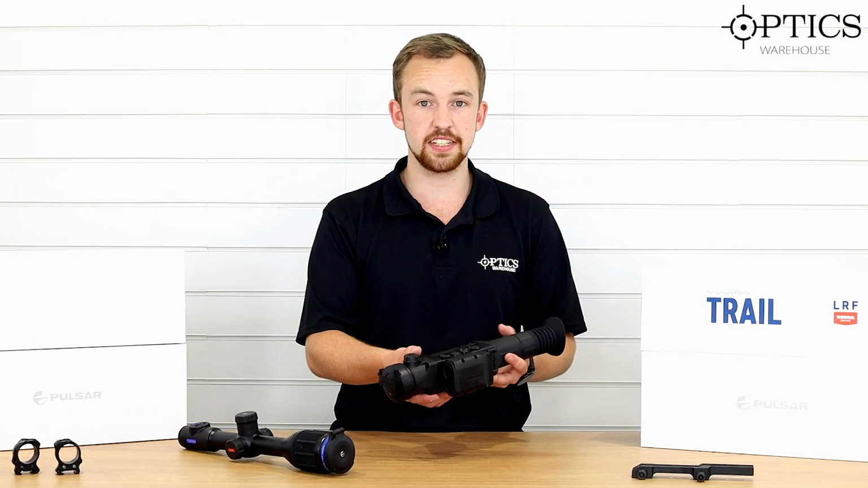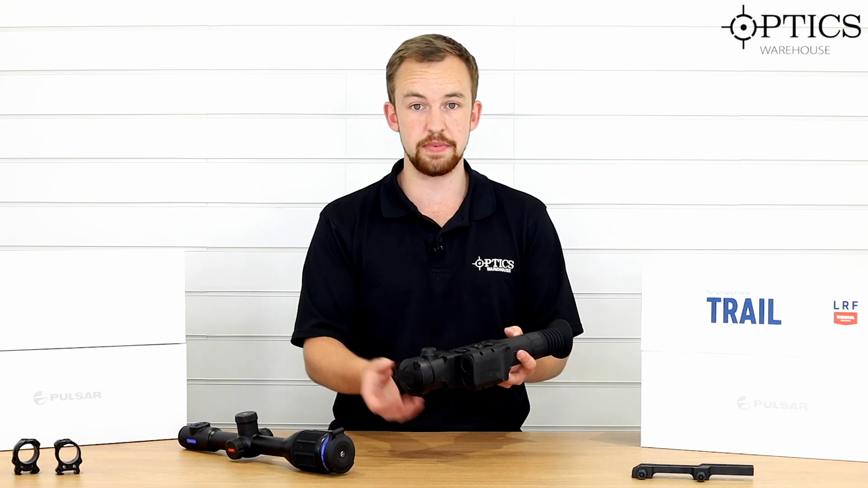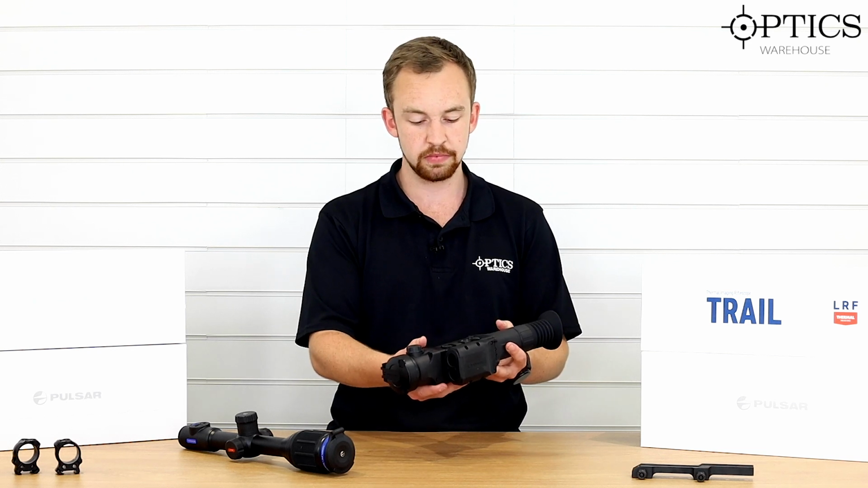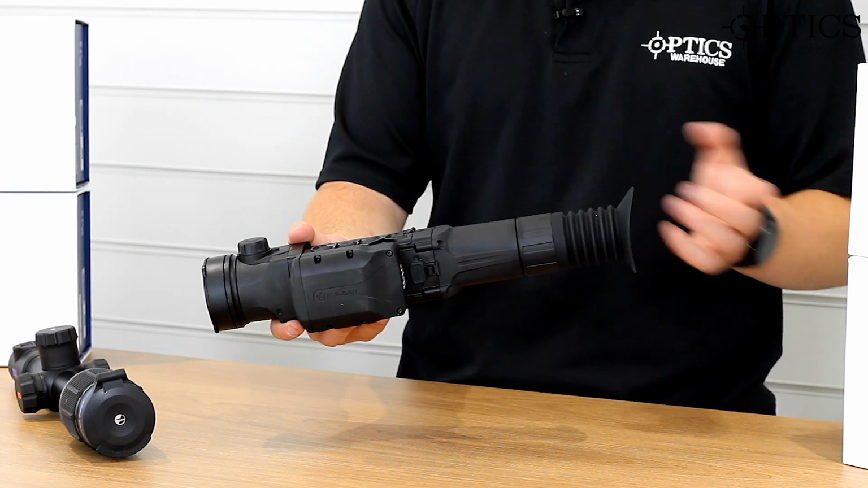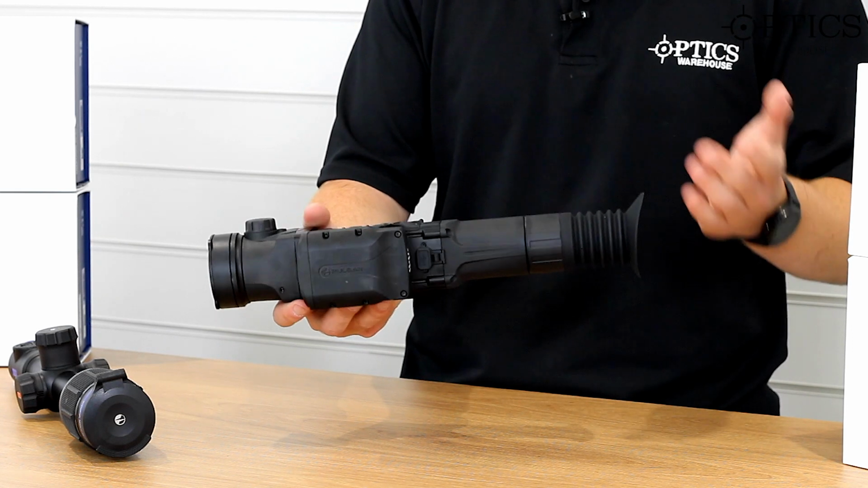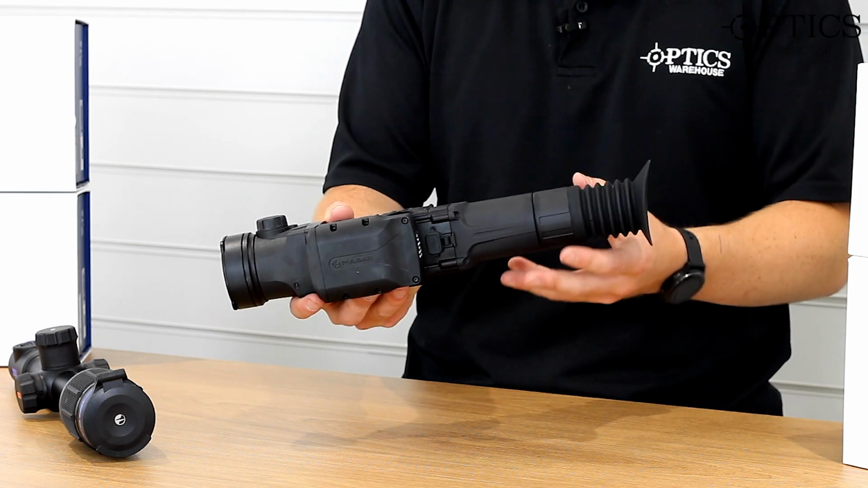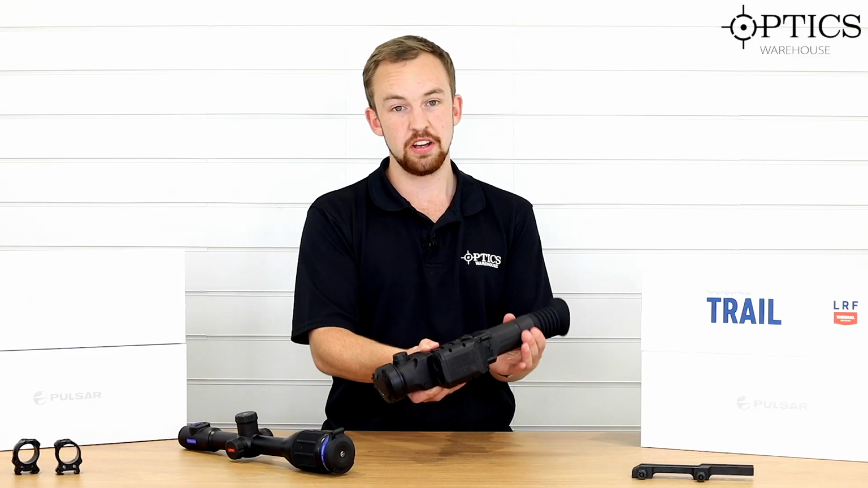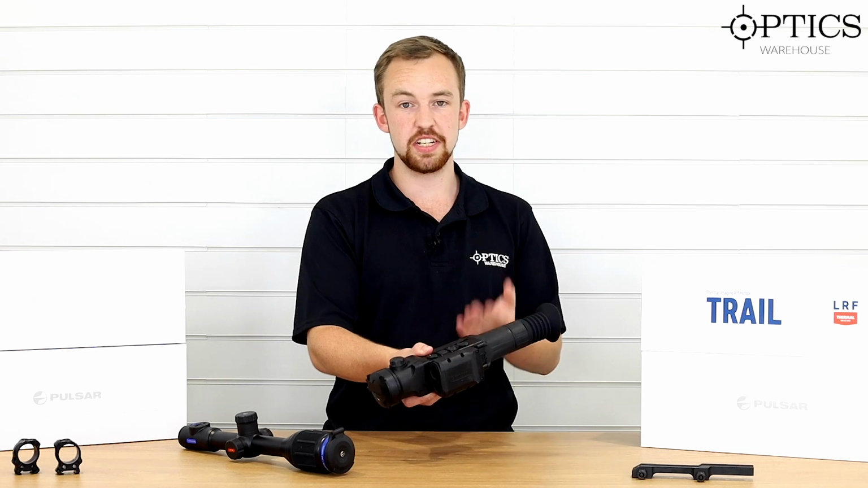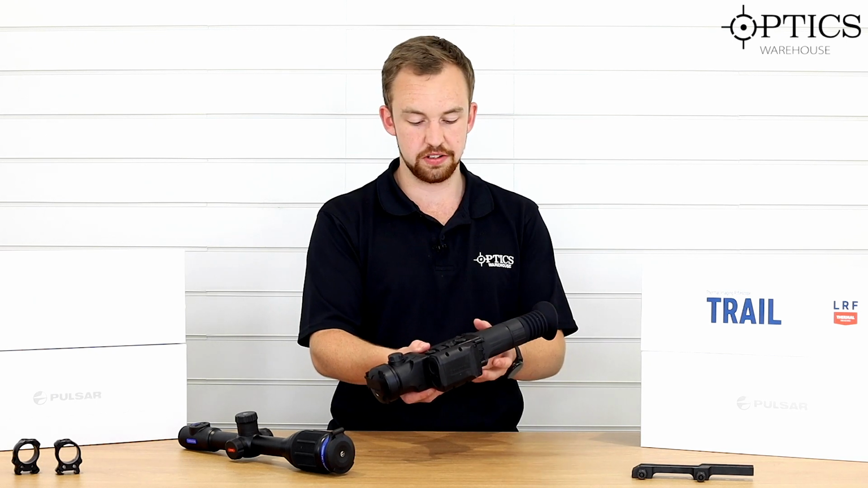As the title states, it is the second generation in the Trail series, and it also comes with a built-in laser rangefinder. Starting at the back, you have your standard rubber eyepiece, nice and easy to use and, depending on your eye relief, very flexible, with a hole in the side so a vacuum isn't created inside. Moving on, you have your standard ocular adjustment, nice and easy for you to focus your reticle depending on your lenses yourself.